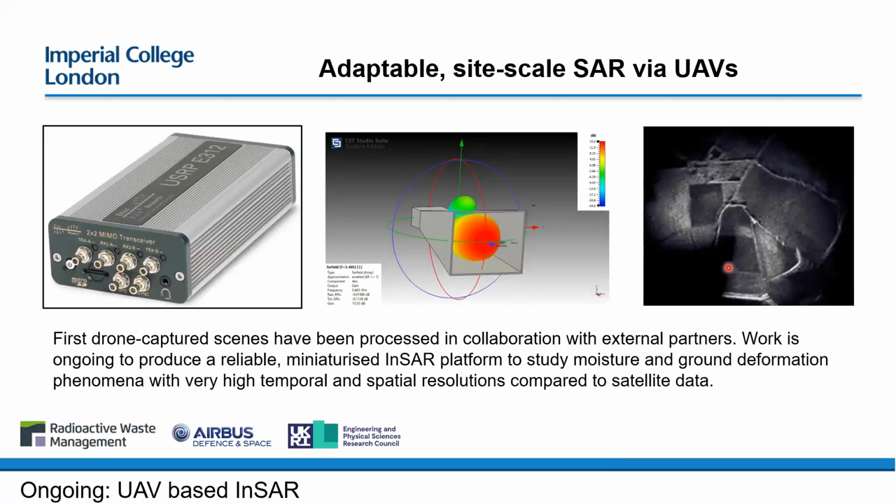So we've processed some data using data from one of our partners, and Ant's been working on the hardware and the design of the instruments on the UAV.